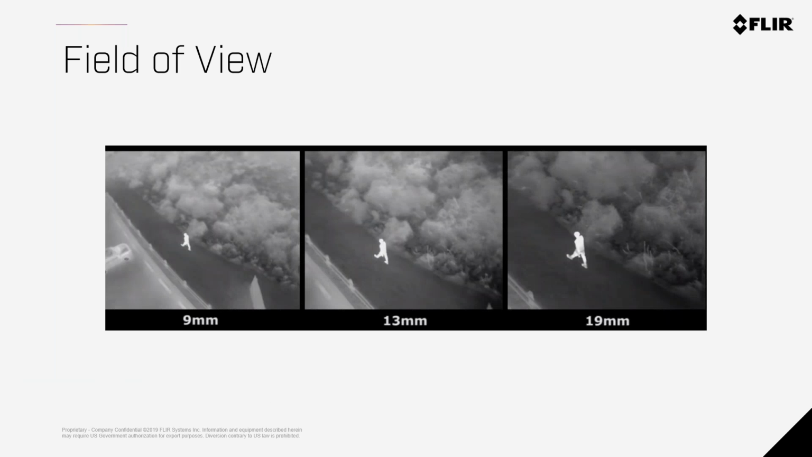So this is going to be when you select a lens. There are generally 3 or 4 options on lenses on a lot of the thermal imaging cameras we make: 9mm, 13mm, 19mm, and, on the off chance, a 6.8mm or a 25mm are the most common. But this is what you're doing. Basically, you are widening the field of view, or the amount that you can see at any given time, but you're getting fewer pixels on the subject that you're looking at. So you're able to fly a lot higher if you are using a 19mm camera, for instance, because there's going to be more pixels consolidated in a smaller area of space.